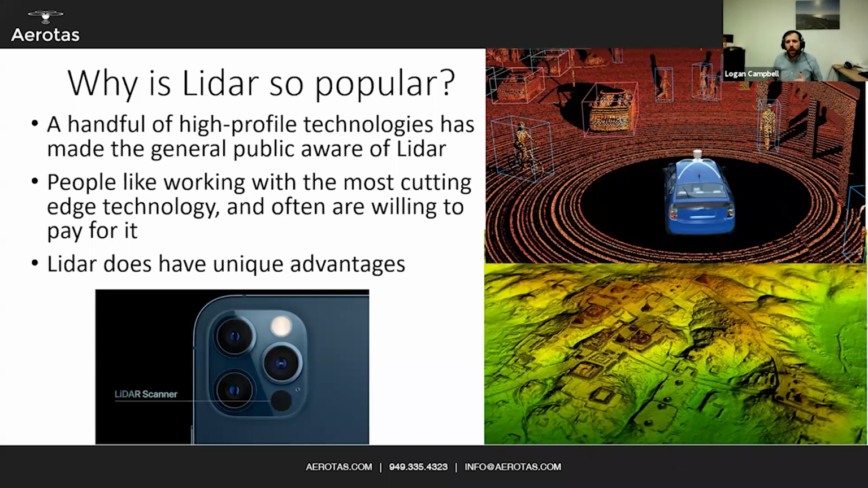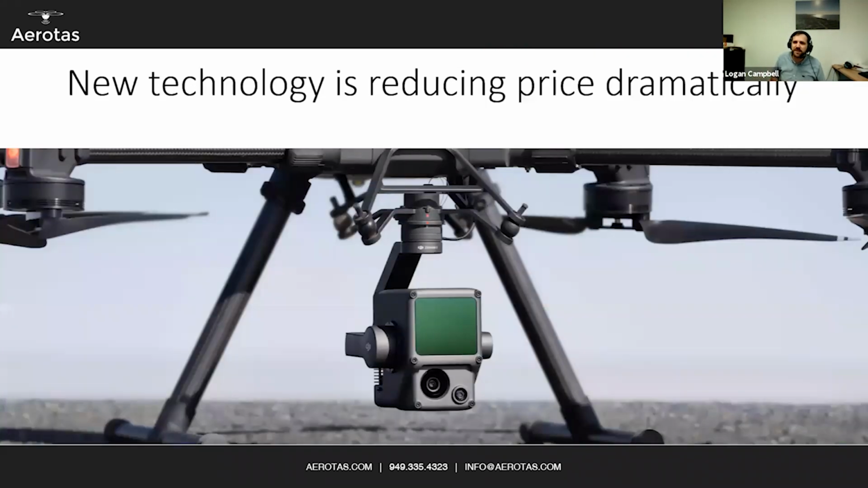And the biggest thing, and why we're even having this presentation today, and why I wouldn't have given a talk like this last year, is because new technology is reducing the price of LiDAR very, very, very dramatically. I said $150,000 a year ago, and I said $40,000 now. And the main reason behind that is this. This is the DJI new L1 sensor. And it is DJI's latest LiDAR sensor that attaches to their M300 drone.